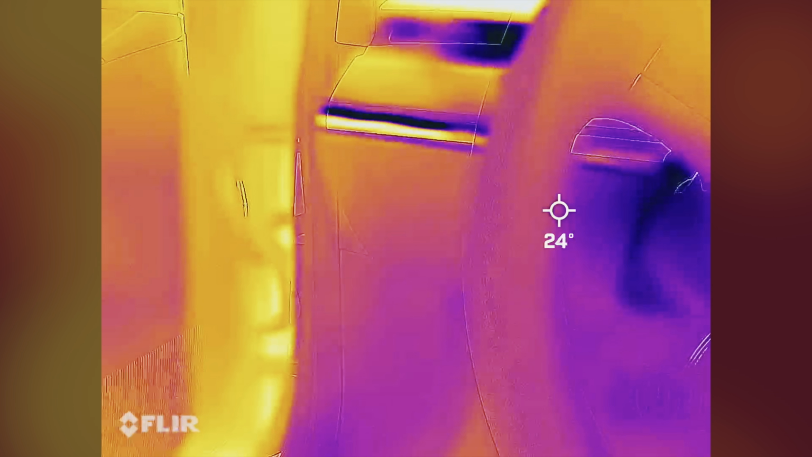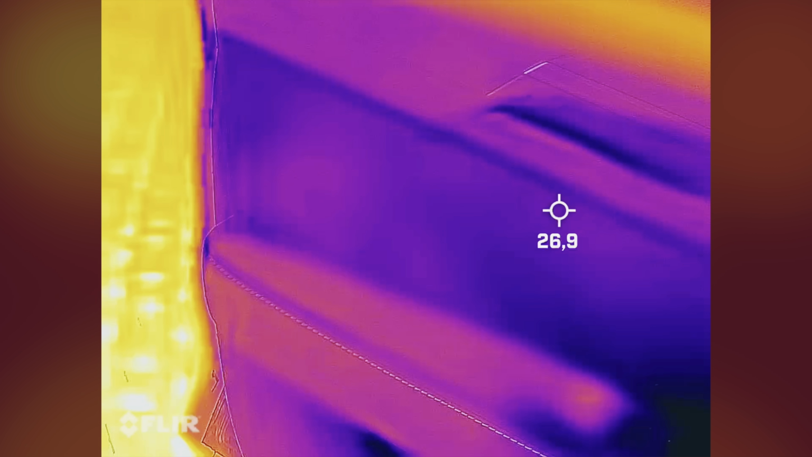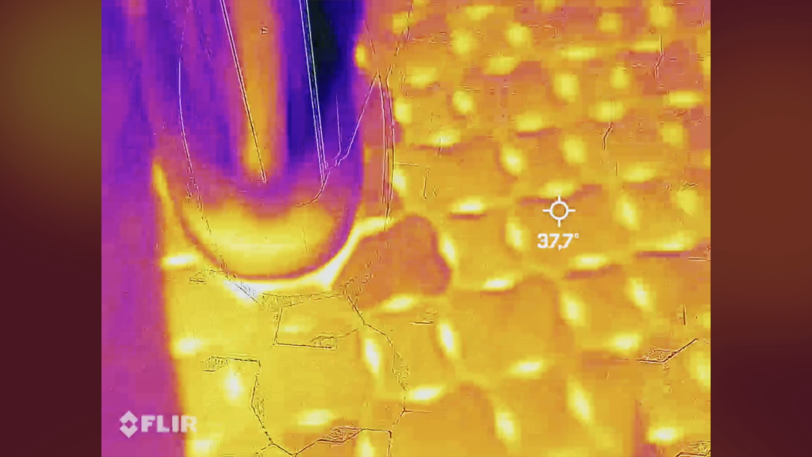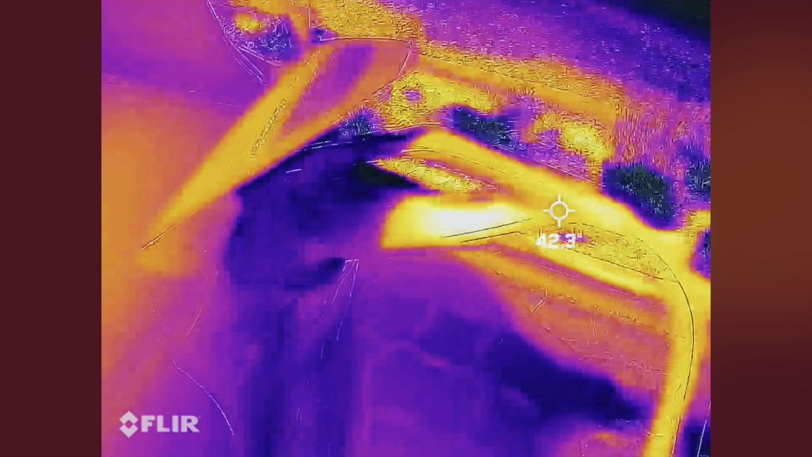Now it was nice and cool inside the car. I left the AC running, and so the car was working hard cooling the battery and the inside of the car. You can see the ground is around 40 degrees, something like that, and the air temperature was 27, 28. Now here's the cable, and you can see that's quite hot, 30, 40 something.